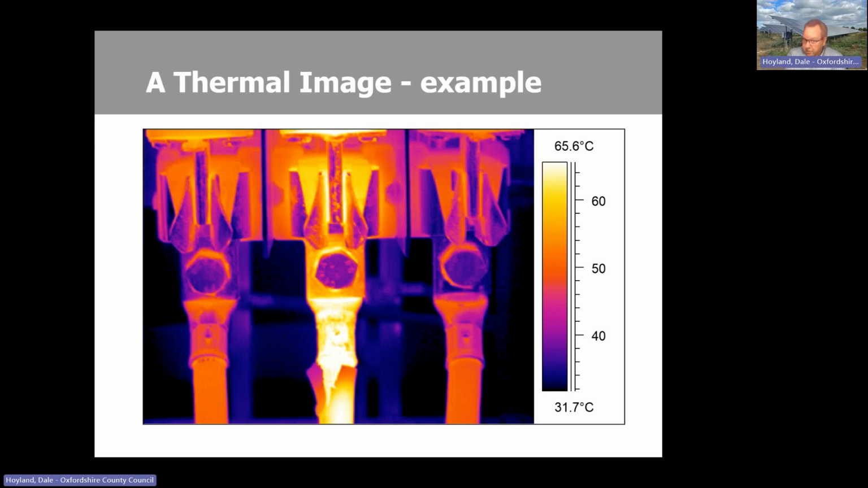So here's an example electrical connection. Now, in actual fact, you don't need a thermal imaging camera to see that central connection, because there is damage to the outer insulation on the cable there as well. But a thermal image camera certainly confirms that, yes, that cable is potentially 65 plus degrees. The white here indicates that it's gone off scale, and you can see on the right hand side the scale there. So it's at least 65 degrees on the white areas, and black means it's gone under scale, so it's less than 31.7 degrees.